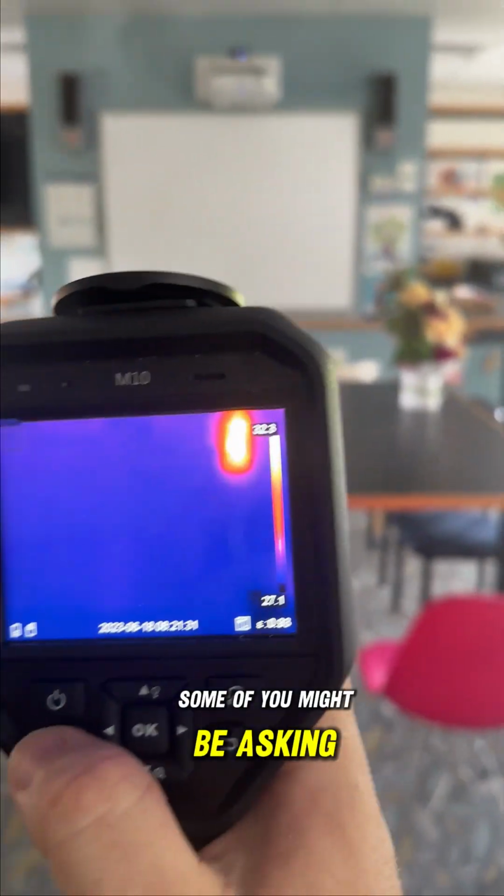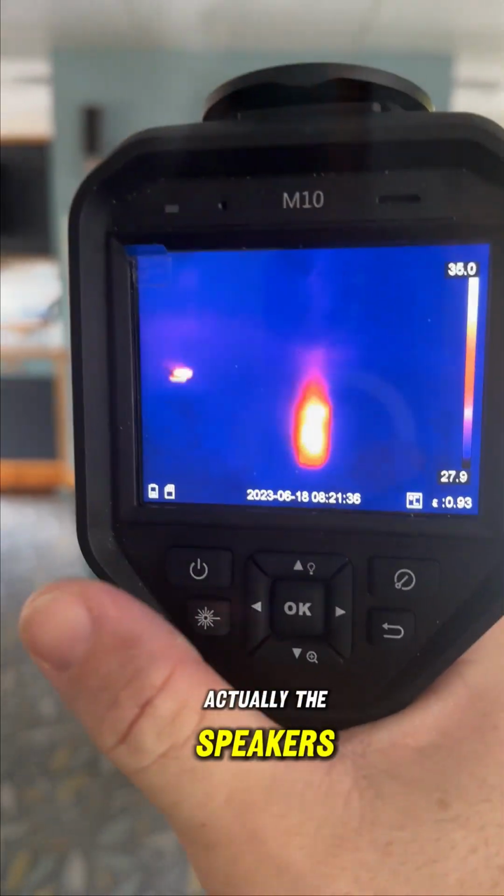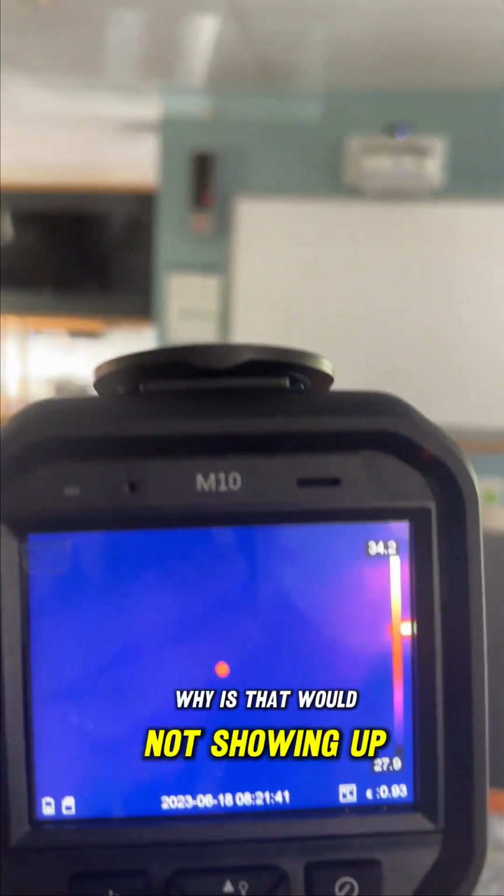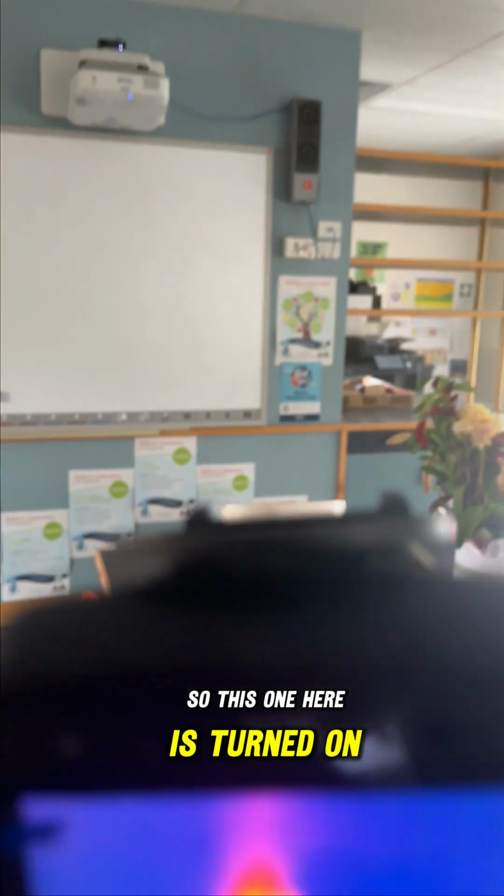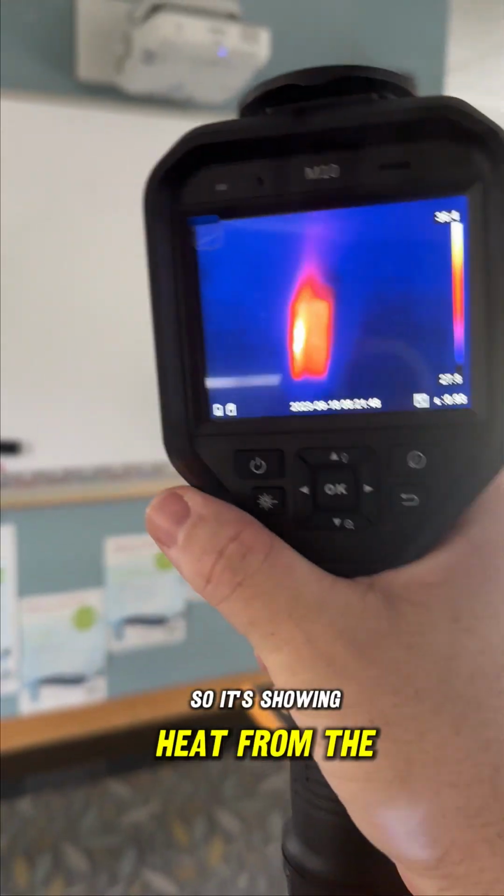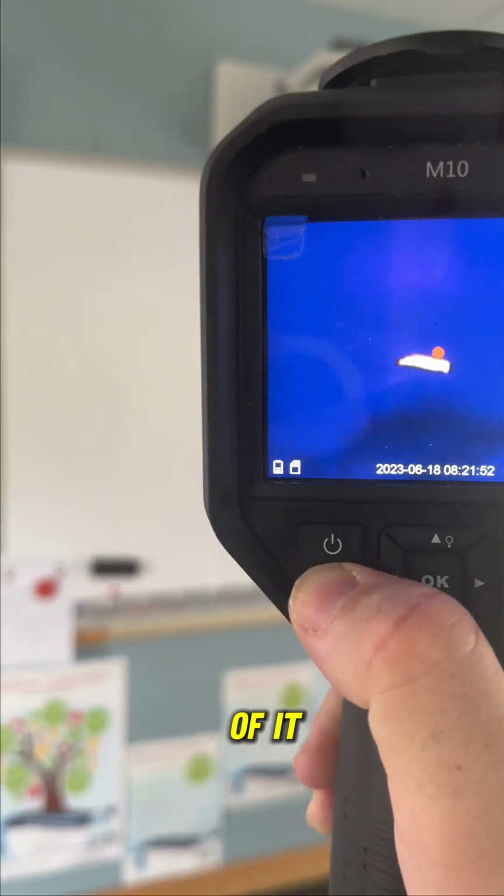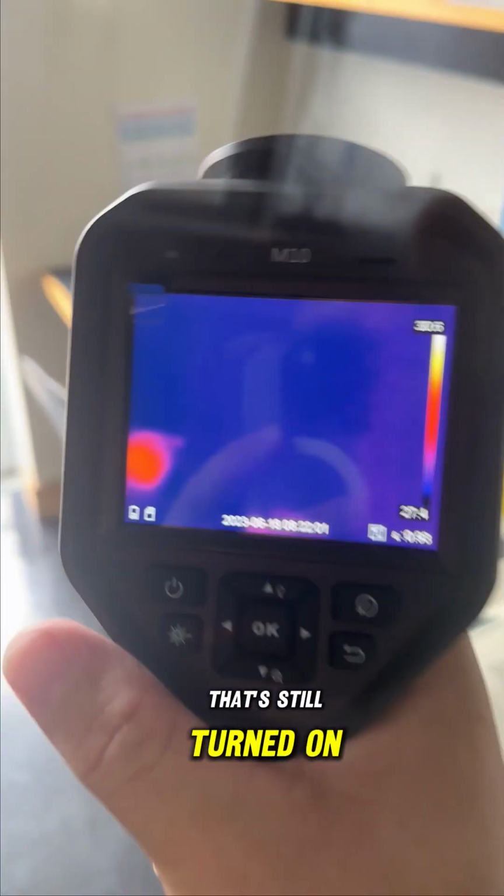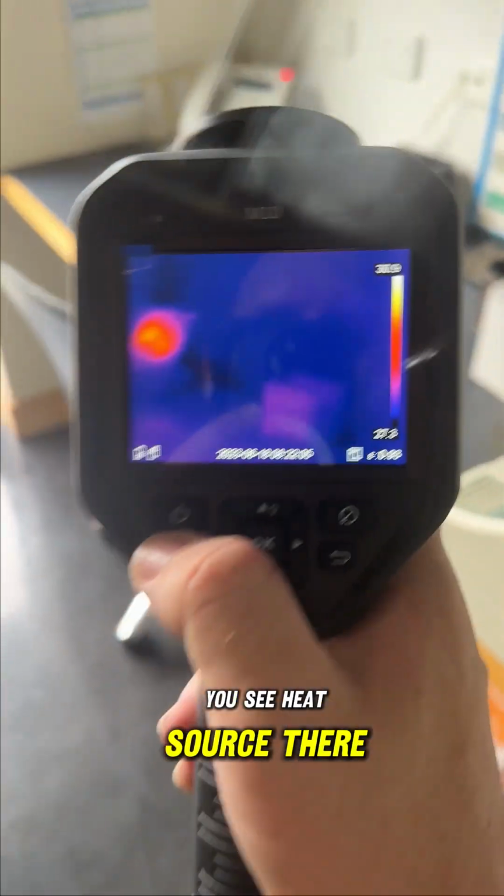Now some of you might be asking, oi, that's a big red glow right there. Actually, the speakers on either side, most of that one not showing up, will not be turned on. So this one here is turned on, so it's showing heat from the electricity source. Same with the power unit on top of it. Now we possibly will see any downlights or anything like this, so anything that's still turned on will have a heat source, like the phone. You'll see heat source there.